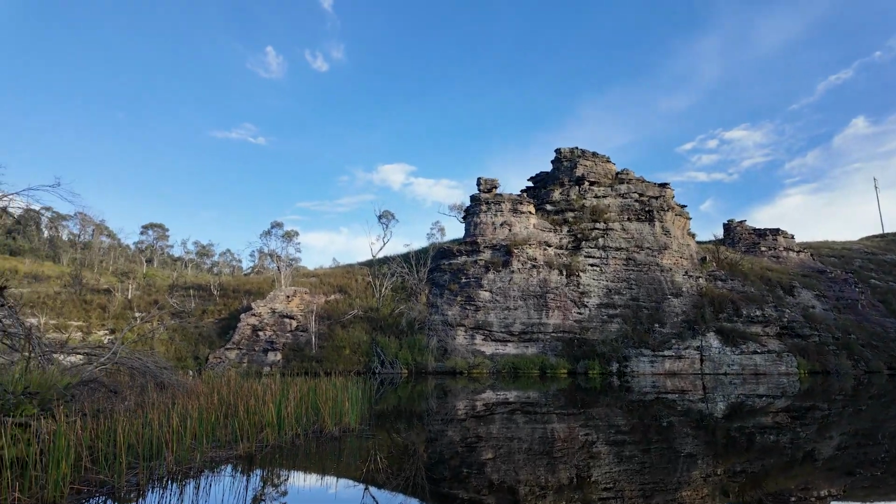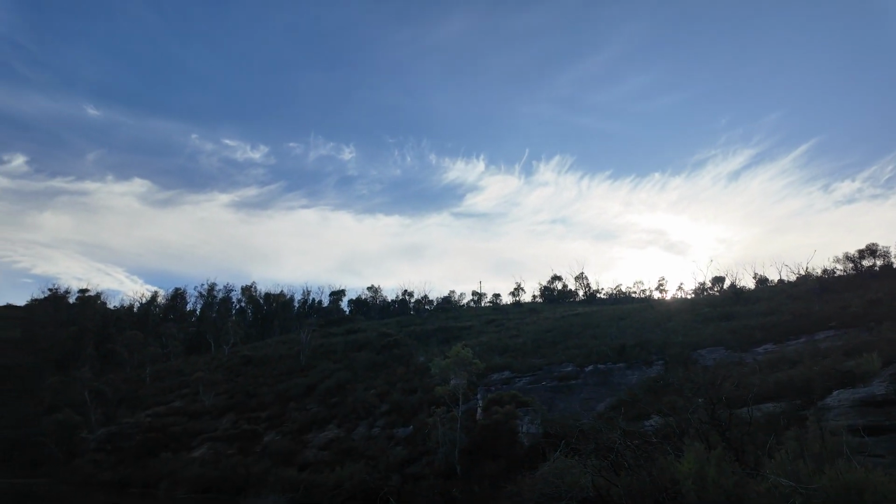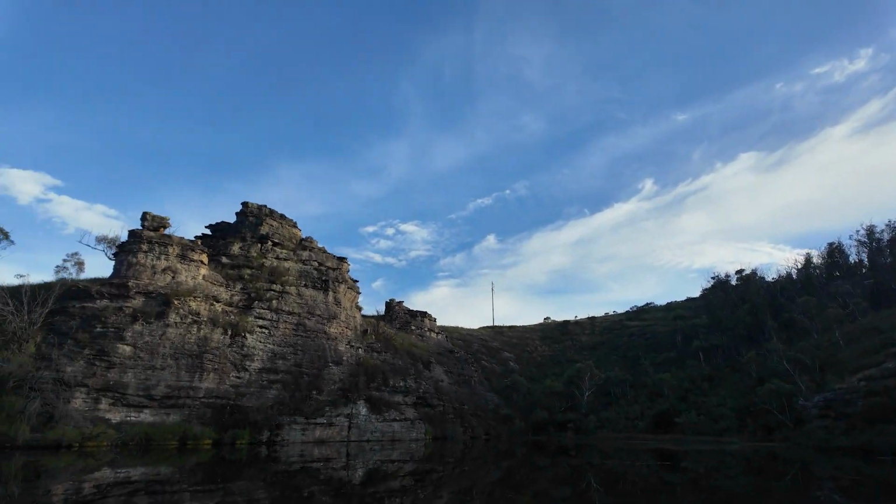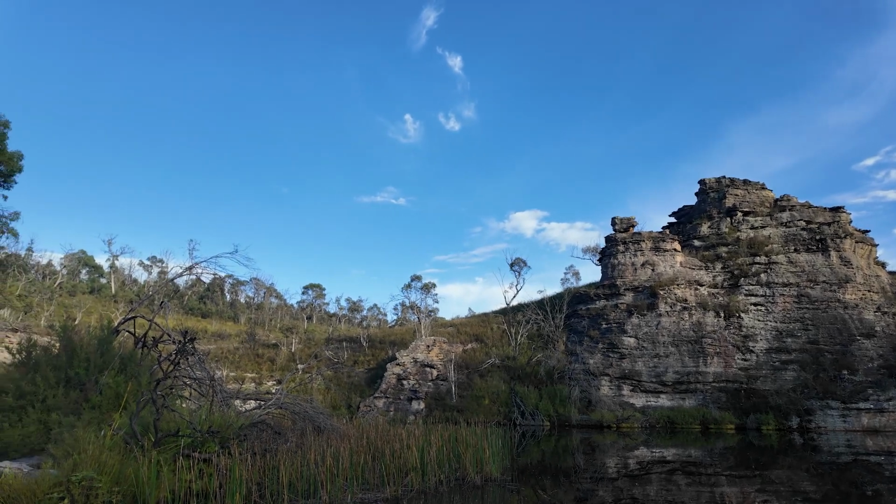What a beautiful spot though. Oh, it is amazing. You can get vehicles down this hill into the water here and around there. So we need to clear this area and work our way around and see how far we can get.